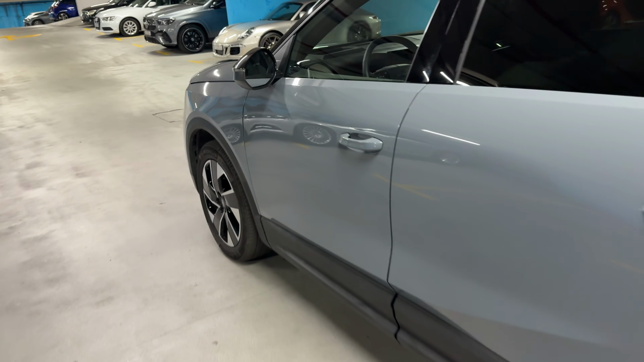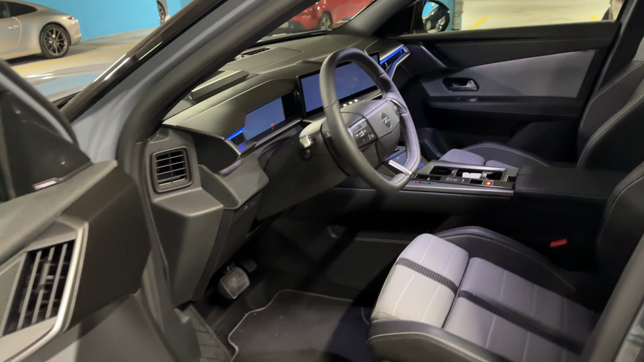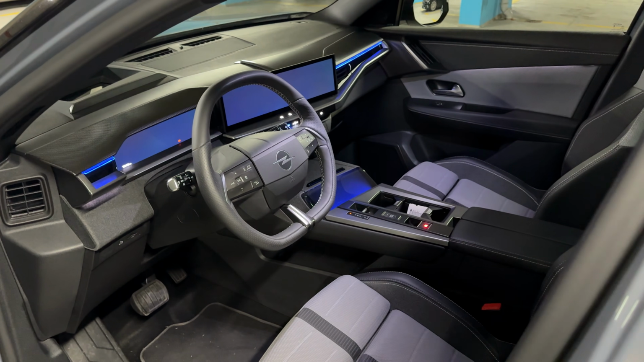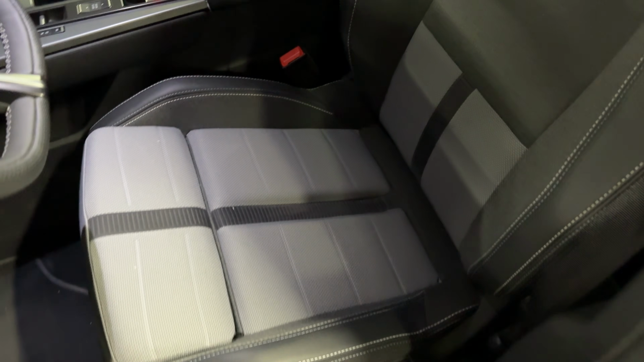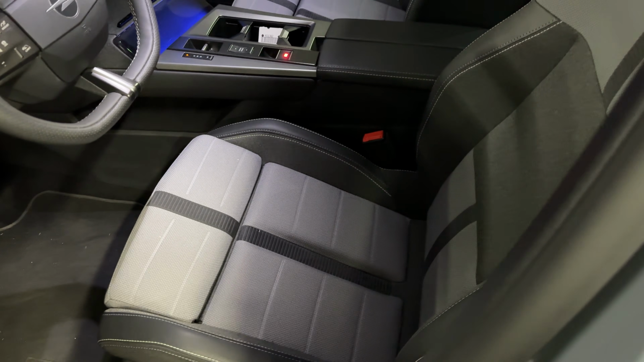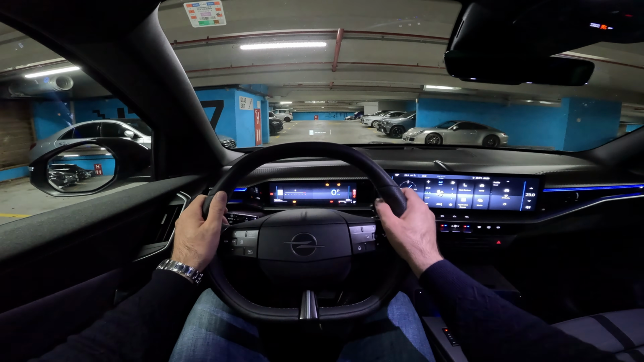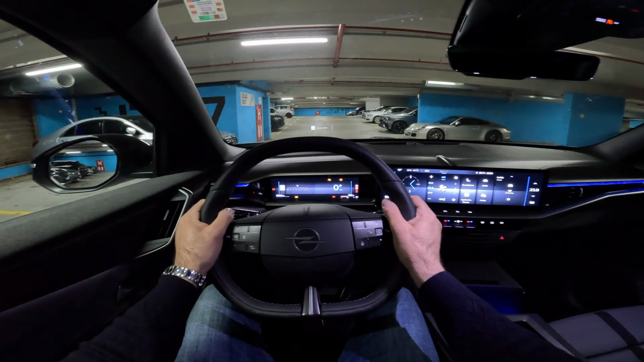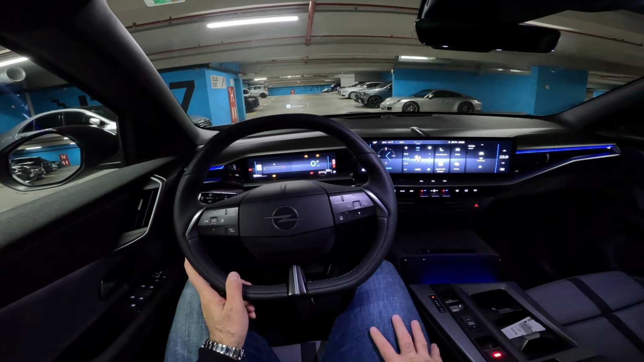And now let's go. Let me show you the interior. Very modern, the all new look, 16-inch touchscreen in the middle, and then those lovely seats. Now let's see it from driver's perspective. All right, here is your layout as a driver here in the new Opel Grandland. Beautiful feeling as you have a nice layout of the dashboard.